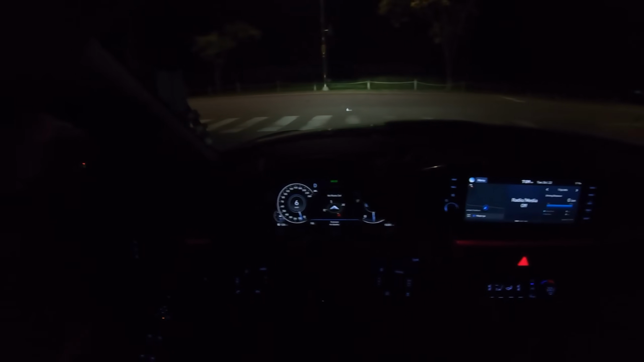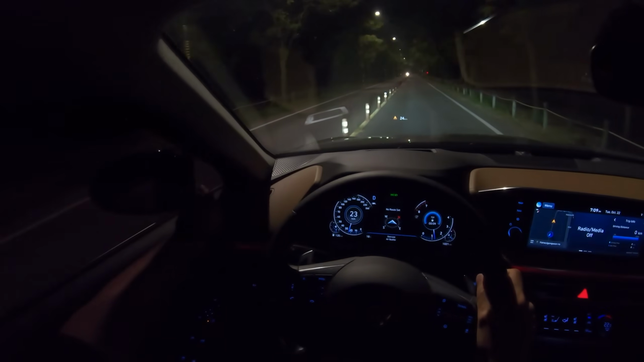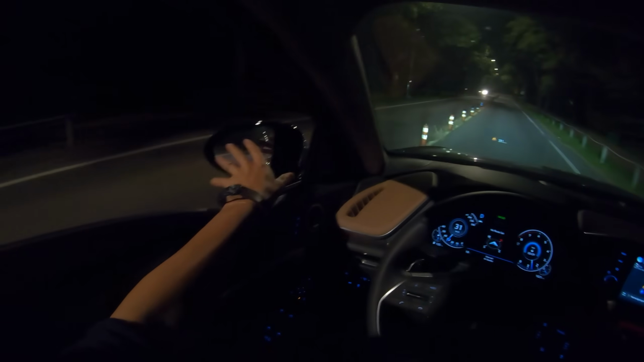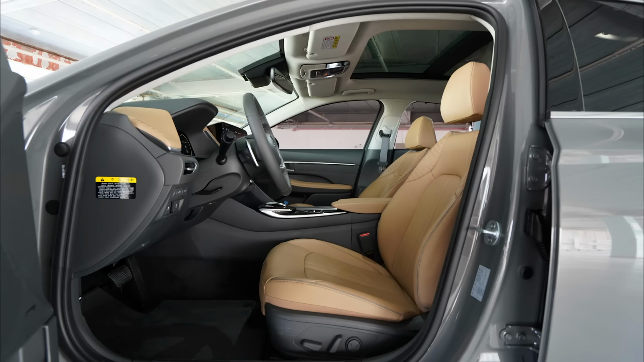Okay, now let's go for a drive. What do I think about the visibility? Well, it's exactly the same as the other Sonatas. It's got a little window by the A-pillar. I wish the side mirrors were a little bit bigger, but it's okay. It's not bad. And it's got big windows all around, so it's actually very pleasant to drive.